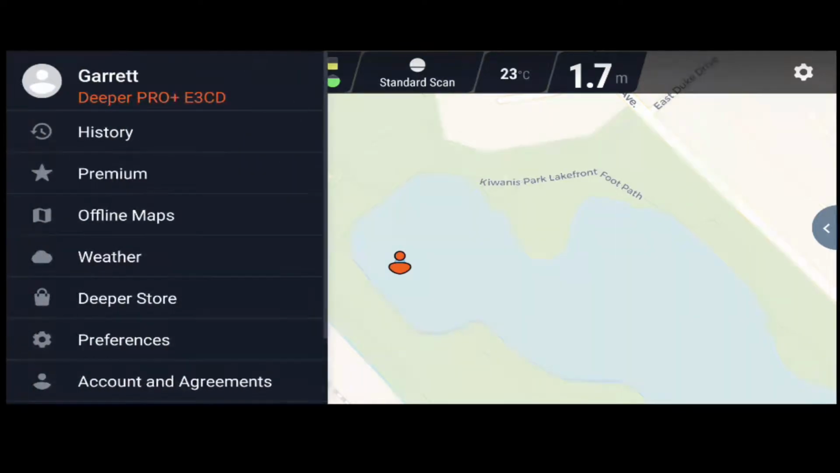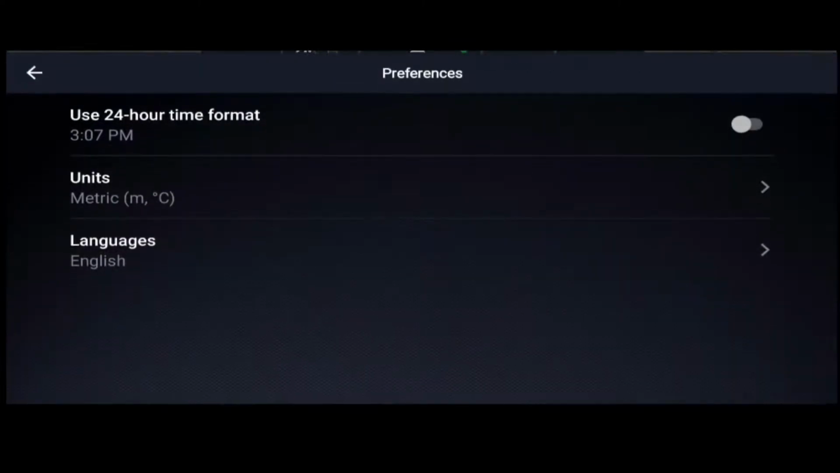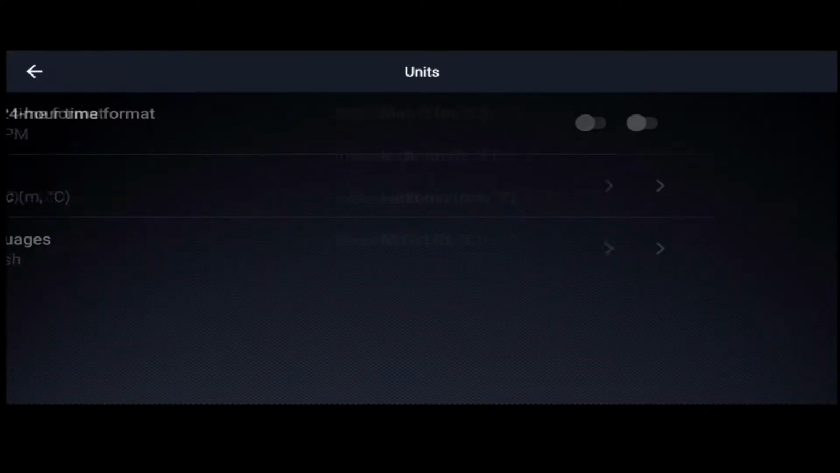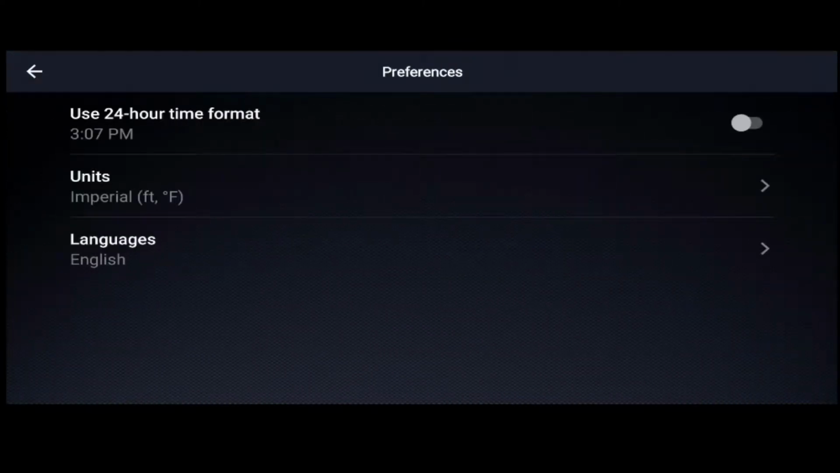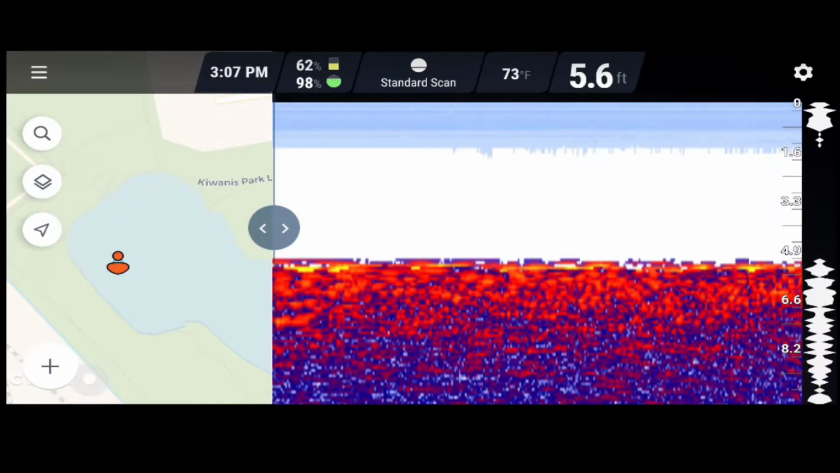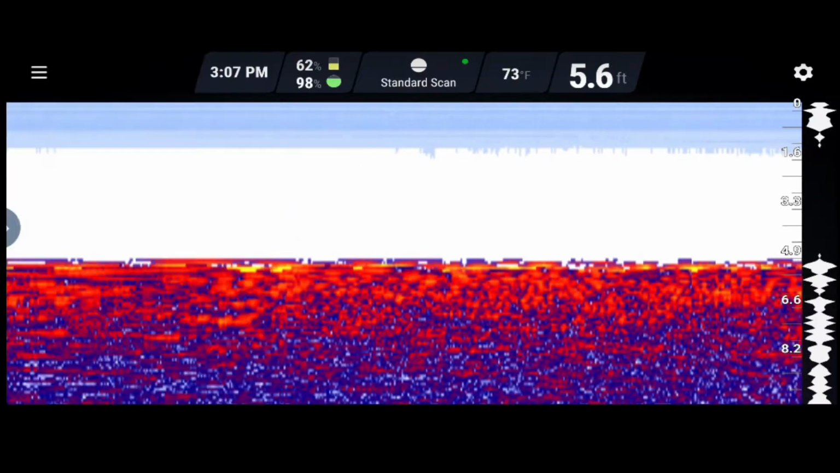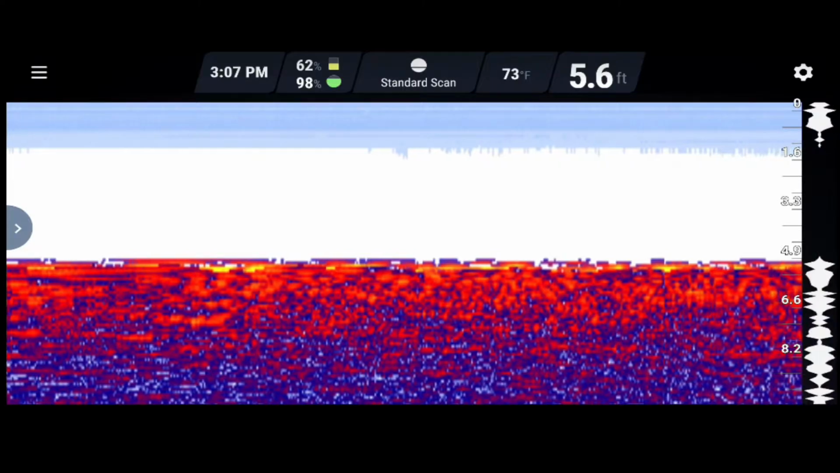And then we're going to go into the settings here, into preferences, and then like I said, for me, I am the imperial system, so I go with Fahrenheit and feet rather than meters and whatnot. So perfect. This is showing right beneath me is 5.6 feet. And this is the actual view that we're going to see here. I'm just going to go completely all the way.